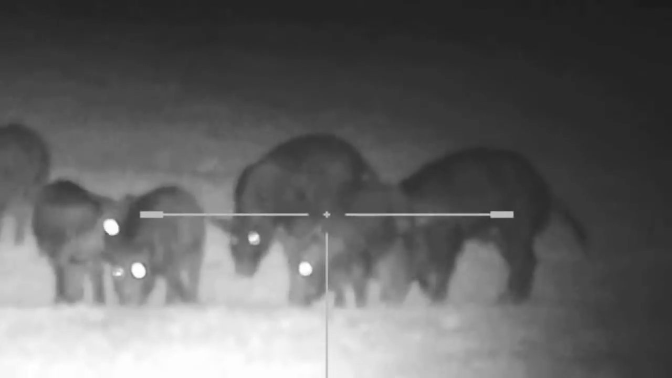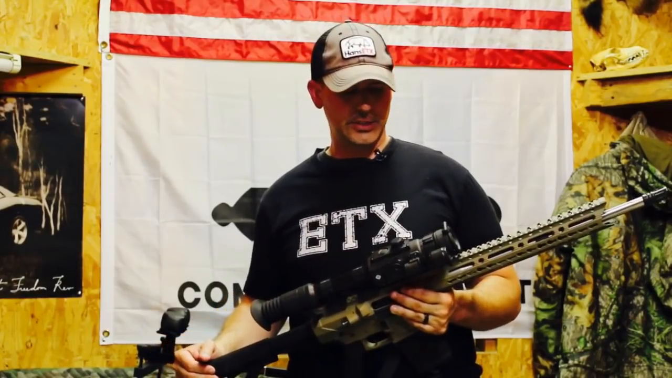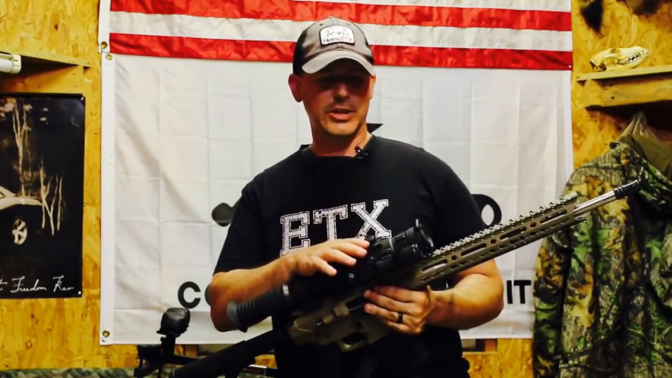I've had hogs, and this is at 50 yards, but they would grunt at me like they were a little suspicious because of that red light, but nothing scared off an animal. That red light from that illuminator did not scare off a hog. It didn't scare off a deer, and I didn't have any issue with it. I mean, they were aware of it. They were kind of looking at it, checking it out, but it did not scare anything off. So I do want to bring that to your attention. So really, that's the only thing that I can point to as far as that I would change.